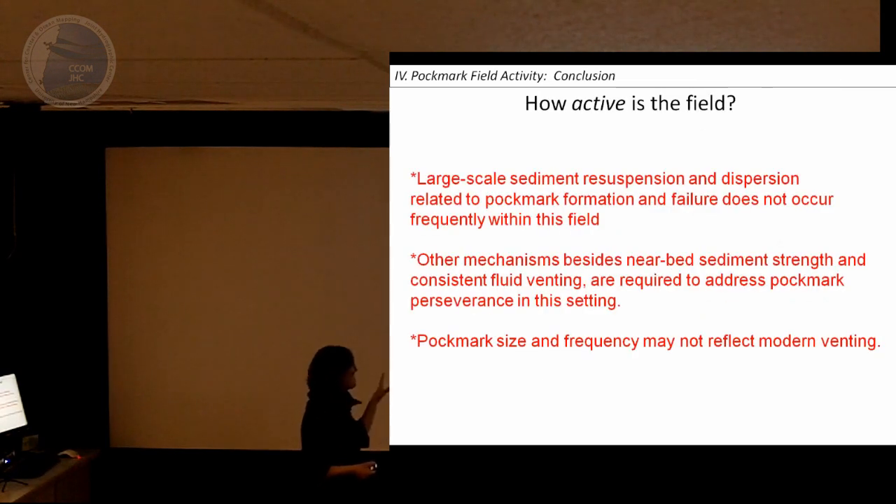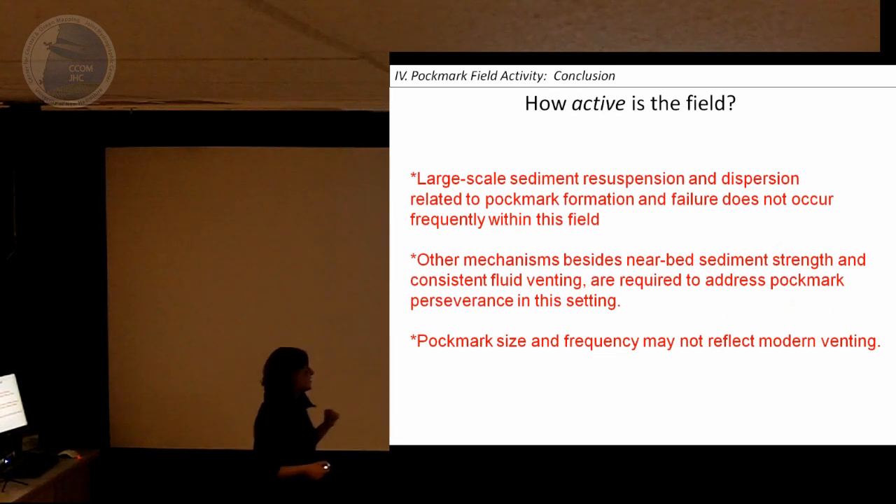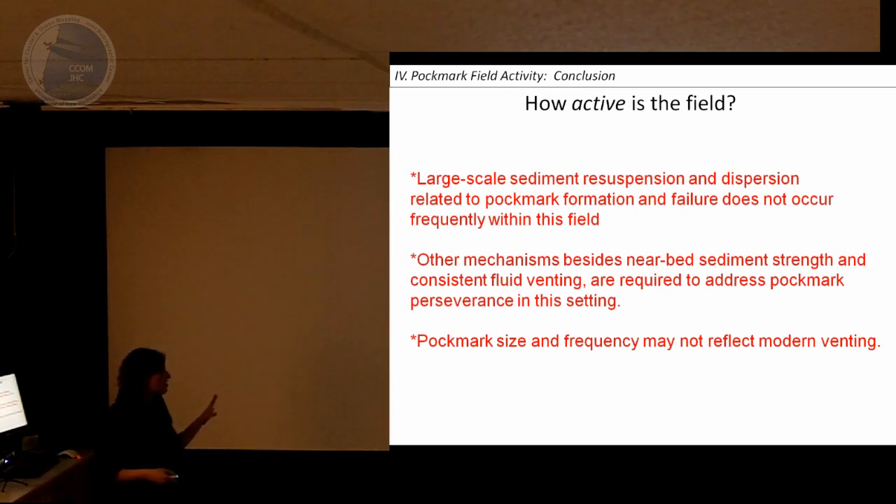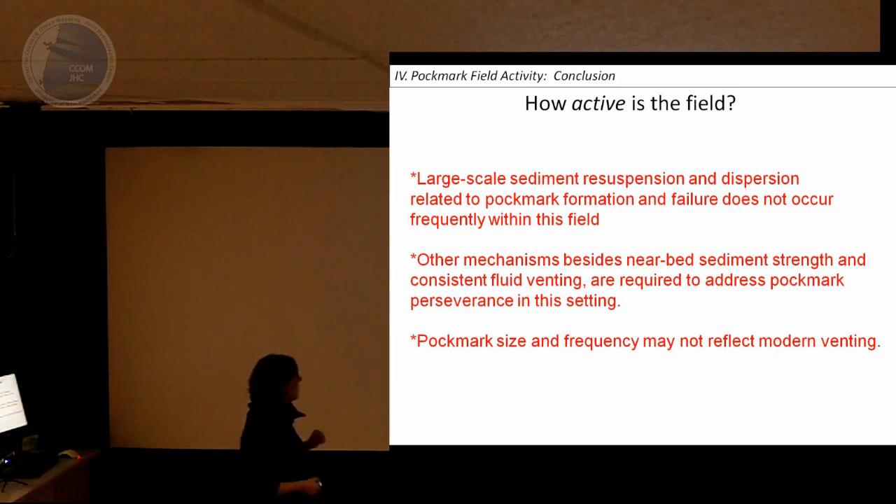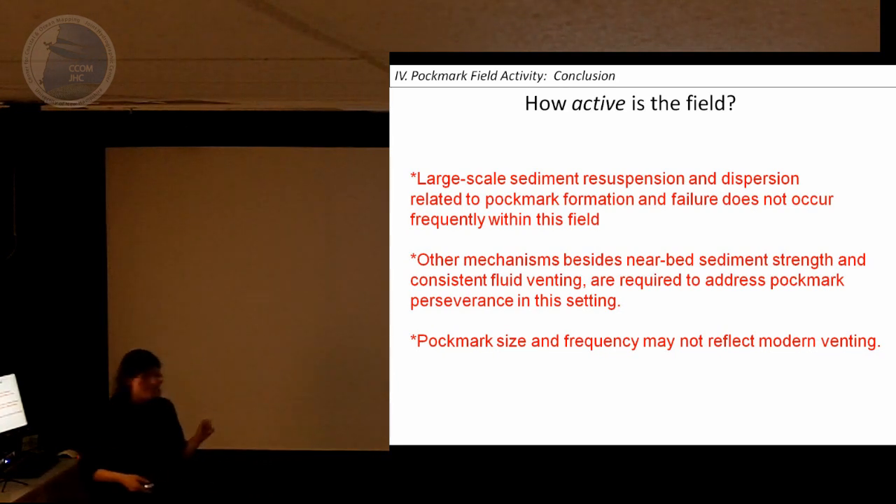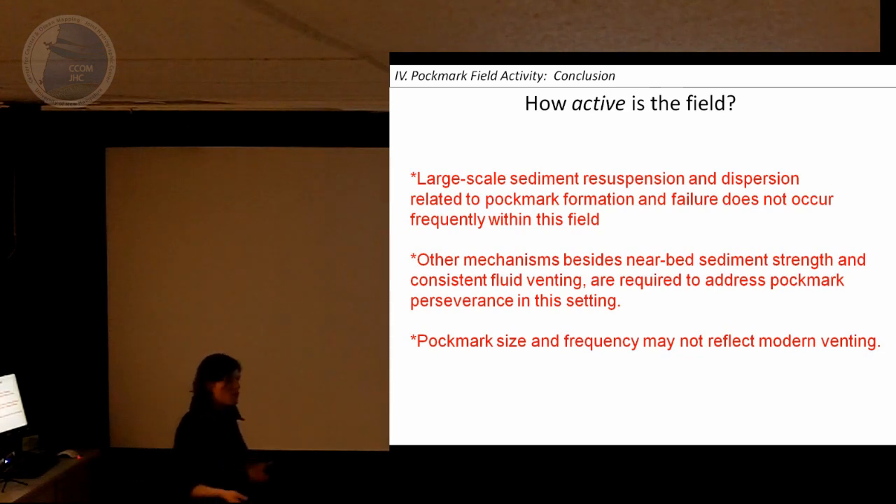So just based on these, I think we conclude that large-scale sediment resuspension and dispersion related to the pockmarks does not happen in this field. Other mechanisms besides near-bed sediment strength would have to be at play in keeping these pockmarks open.